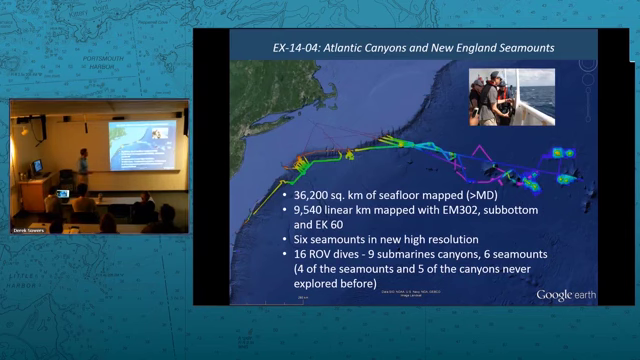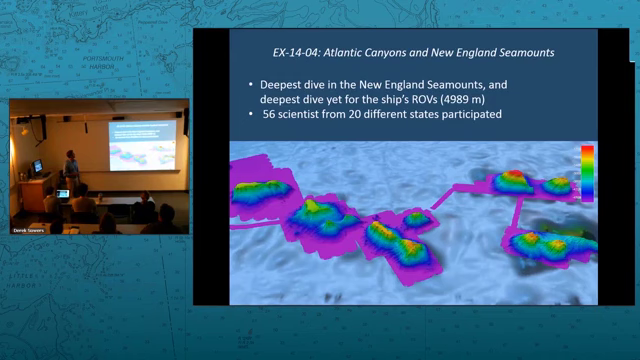We did 6 new seamounts that hadn't really been mapped in high resolution, and there were 16 ROV dives: 9 submarine canyons and 6 seamounts, and 4 of the seamounts and 5 of the canyons had never been explored before. So this is the first time anyone's gone down and actually been able to look in a submersible or an ROV and see what was there. So that was exciting. And again, for all of this, there are highlight videos and imagery available online.